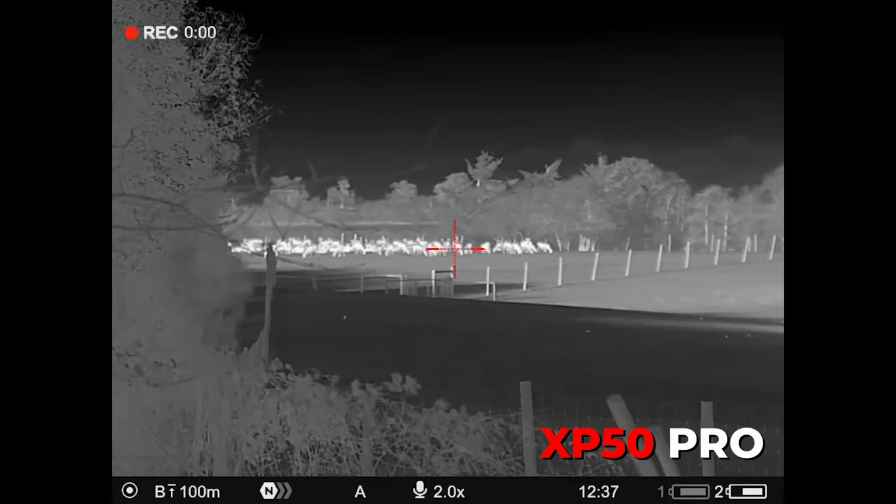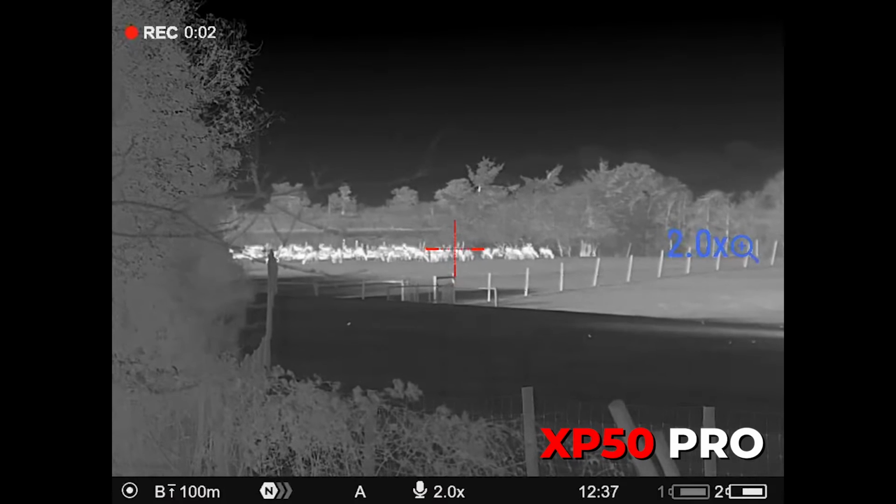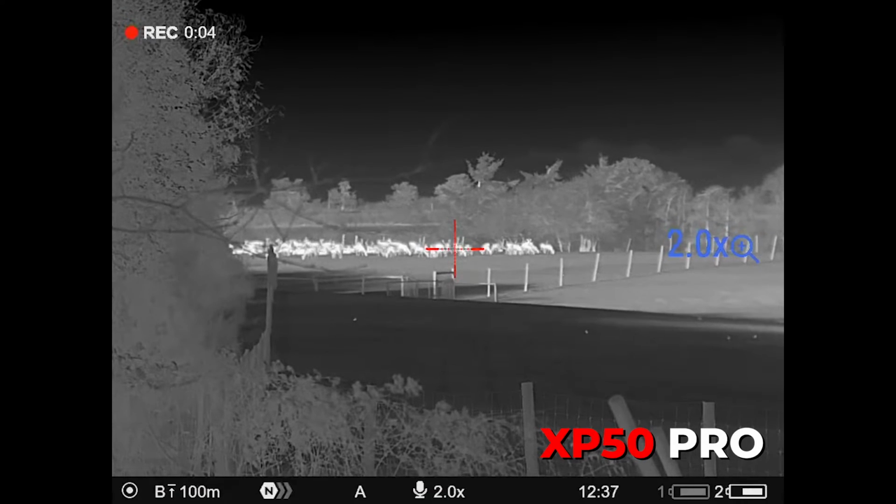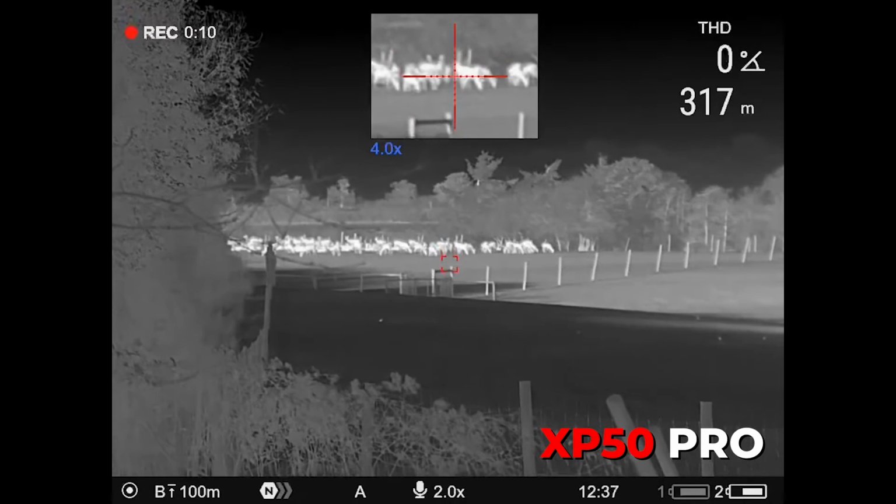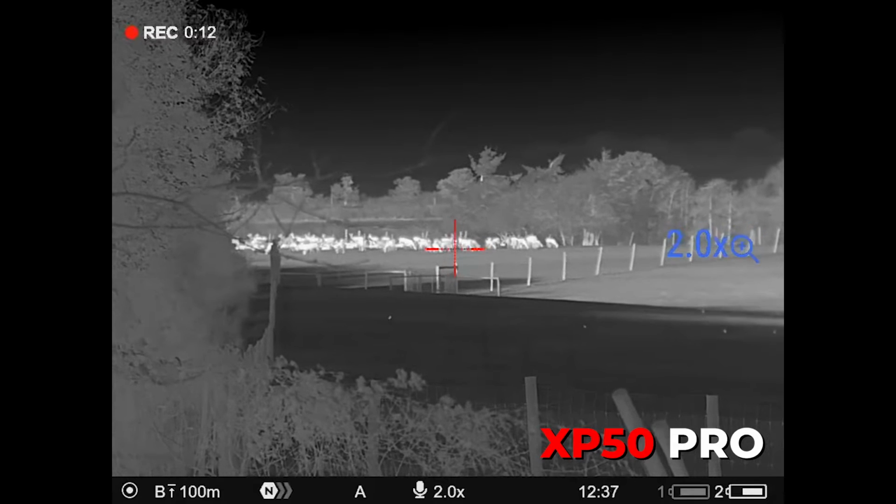Okay, so on clip 2, you'll see that I've got the herd that I mentioned beforehand. Now that herd's out there, 317 meters out, and when you're looking at it on ×2 magnification, you can clearly see all the detail of the herd and what's moving around.